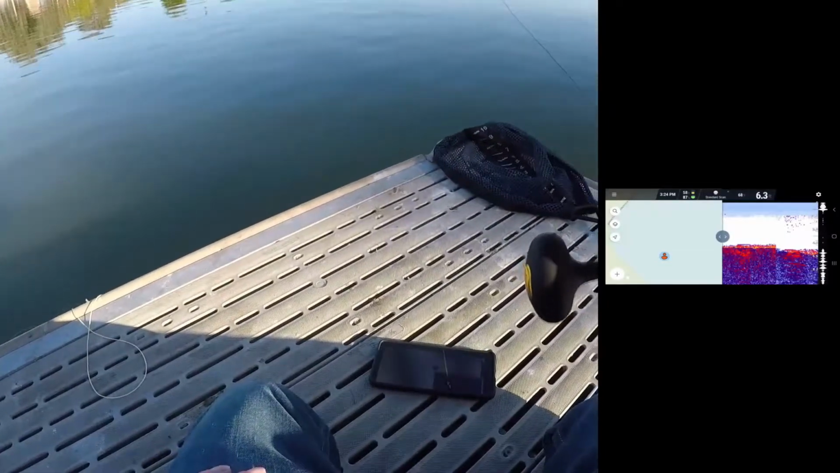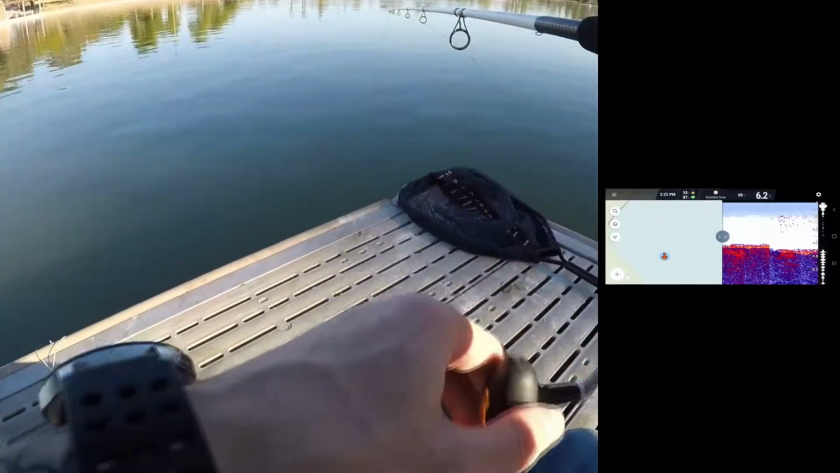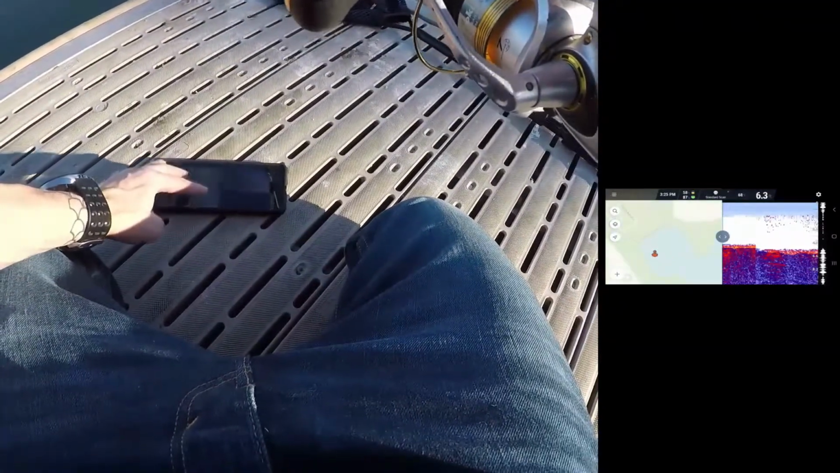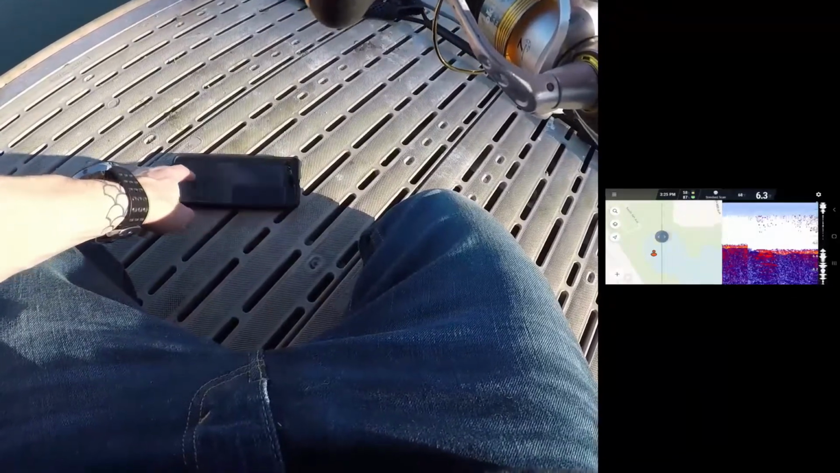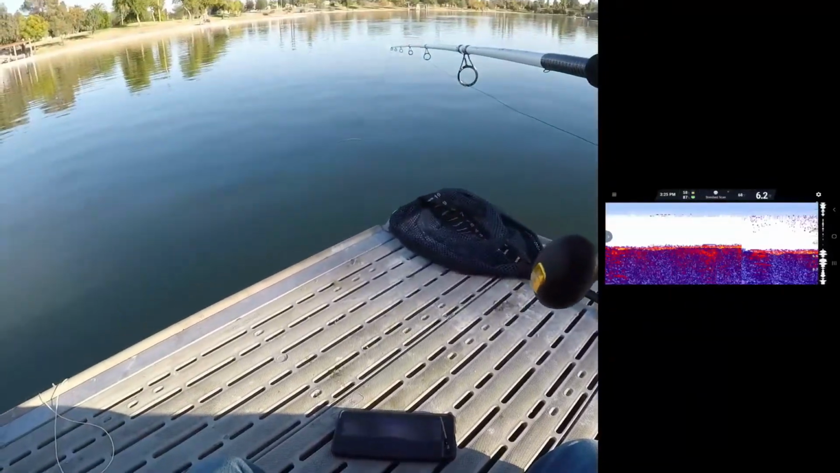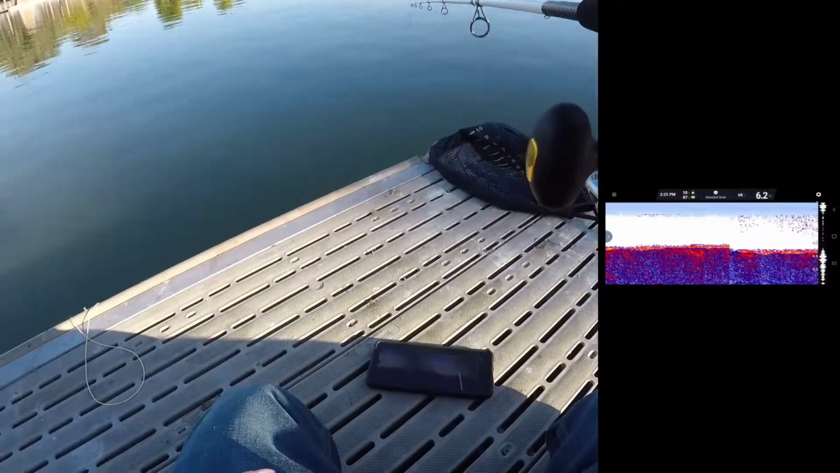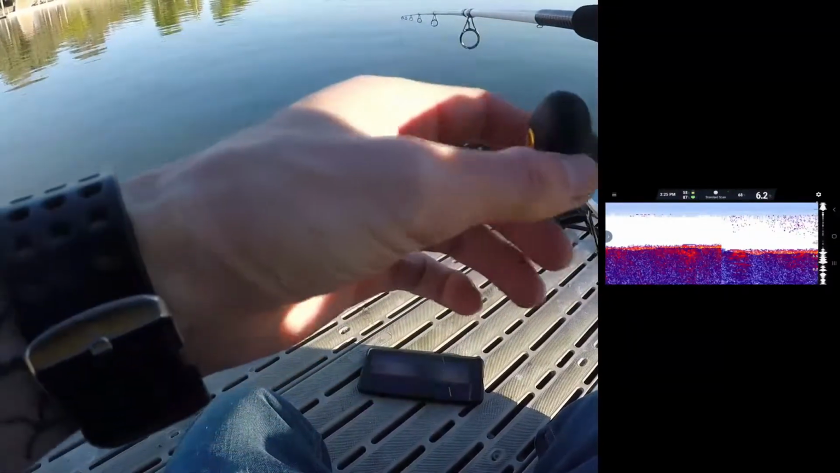An older version of this would actually show you where the unit was in relation to you. I really don't use the GPS too much, honestly. I just kind of figure out where I am, looking at my surroundings, and go from there.